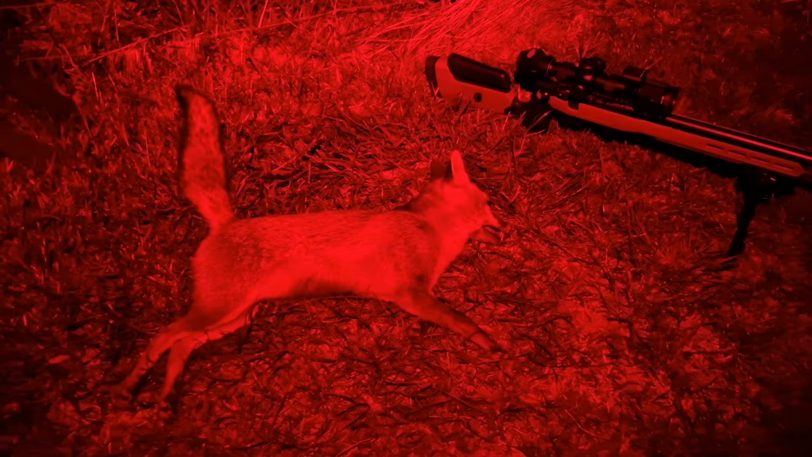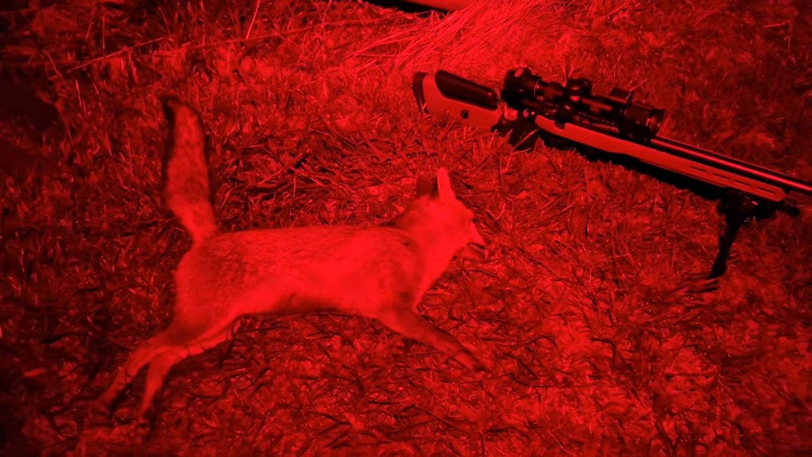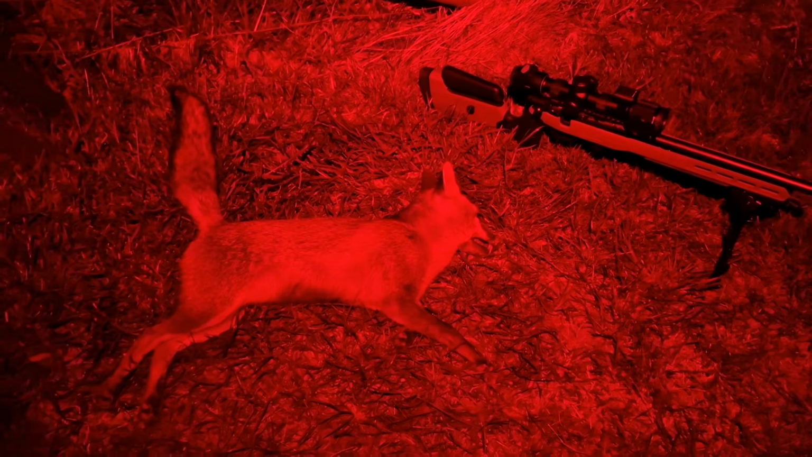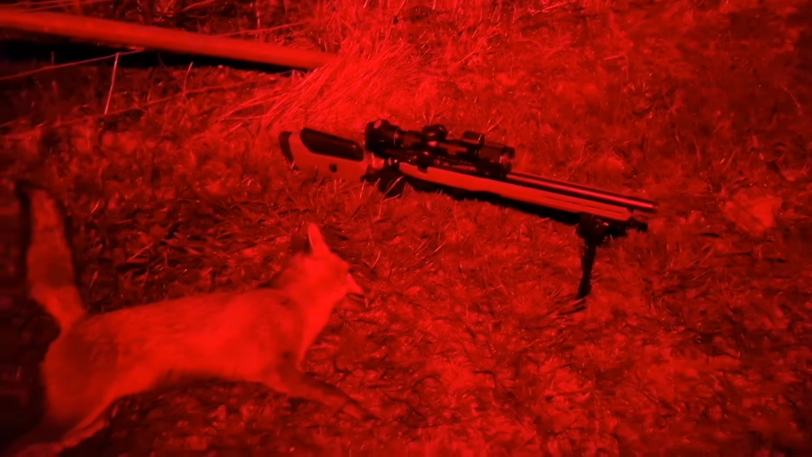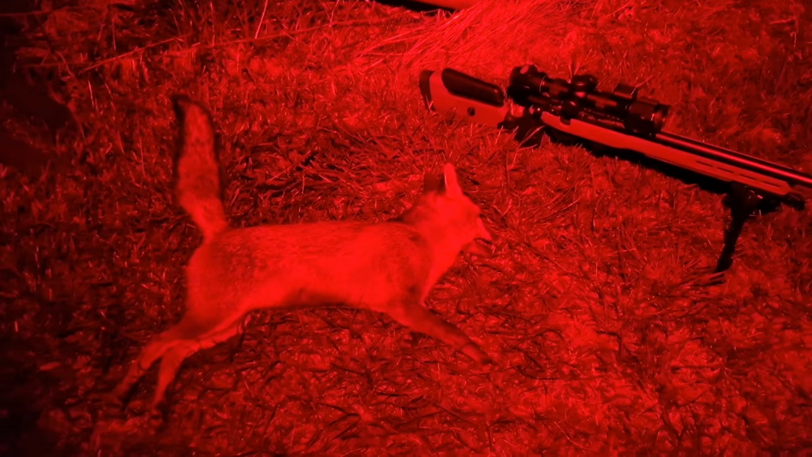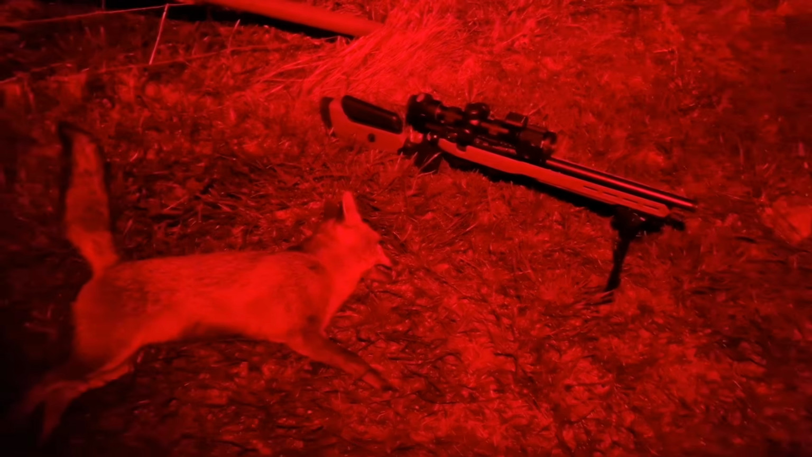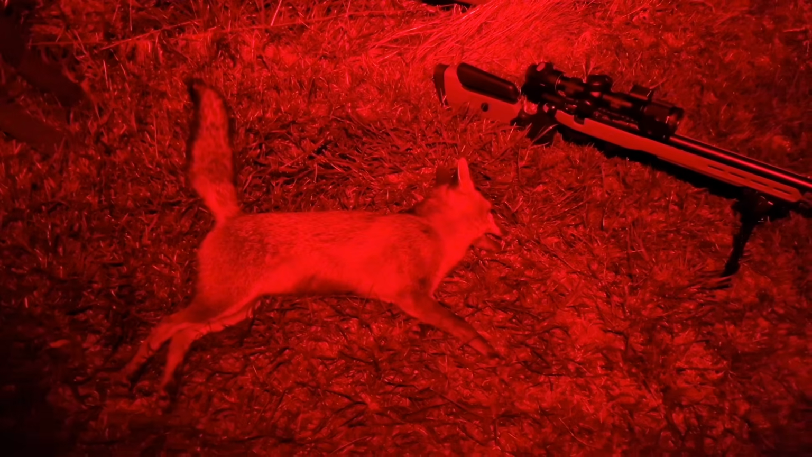Well, I was not expecting this evening. I honestly thought it was going to be a good night on the rabbits, but it just hasn't worked out like that. 2 foxes, proving the, well, it's not proving anything. I've still been a bad shot tonight. There's no point trying to sugarcoat it. But anyway, 2 foxes down with the CZ22. I think that's going to be me for the night.